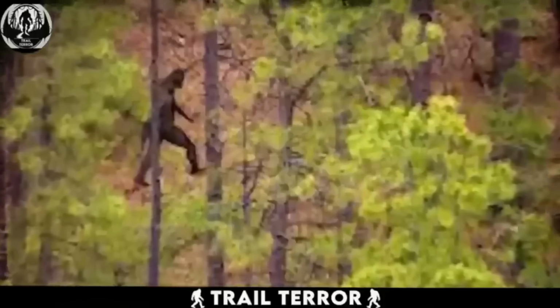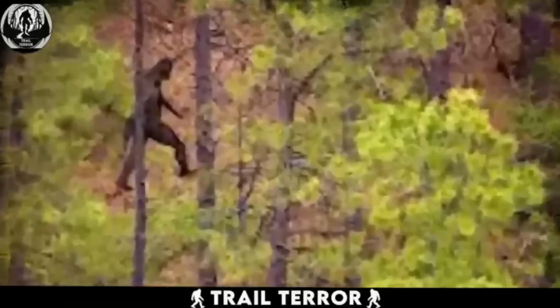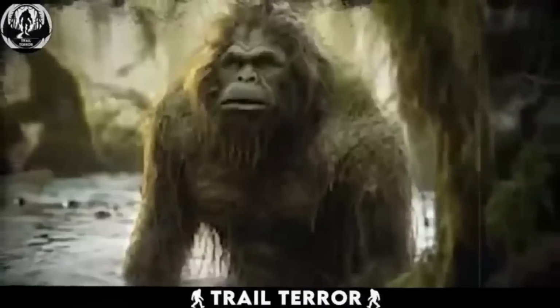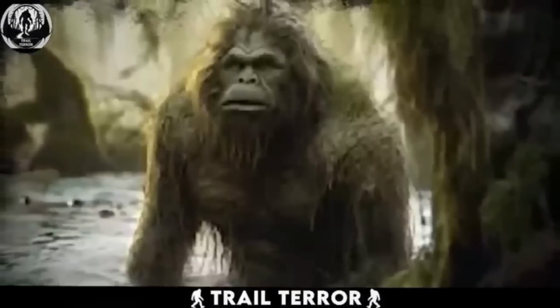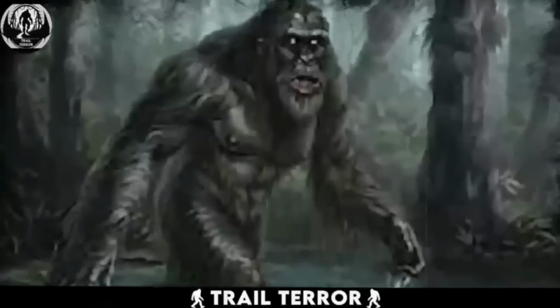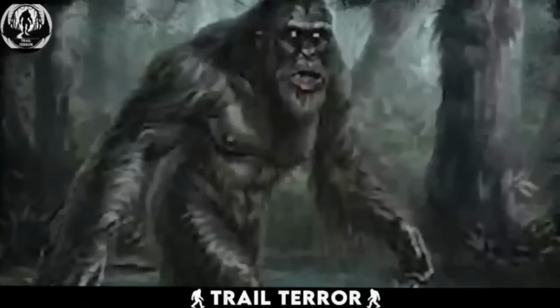You've probably heard of Bigfoot, but did you know there's a cousin of Bigfoot known as the skunk ape? The skunk ape is a large, hairy, human-like creature said to live in the forests and swamps of the southeastern United States, particularly in Florida.